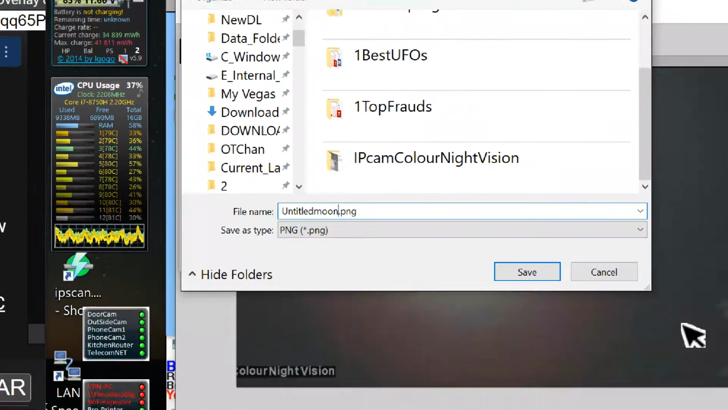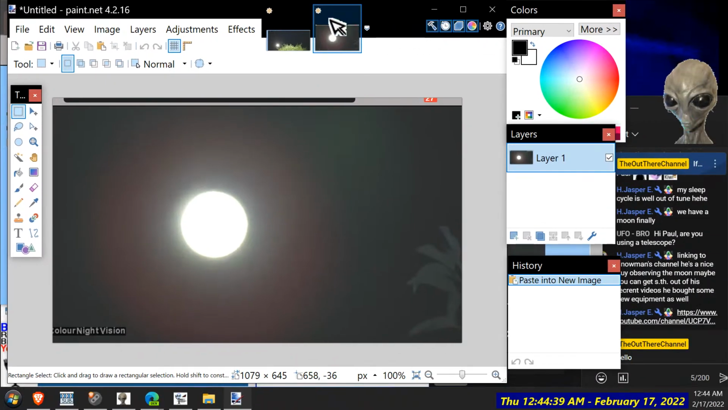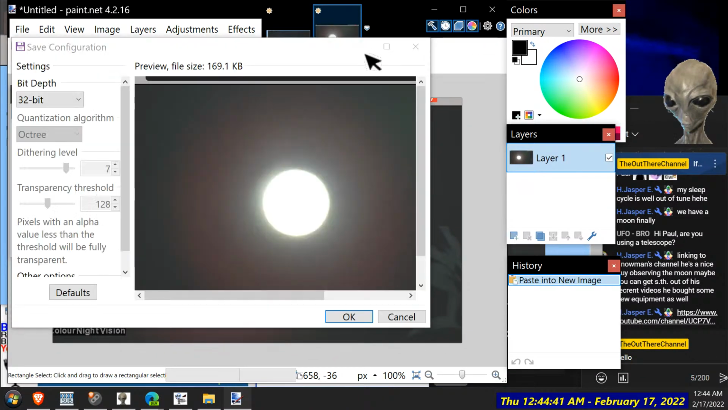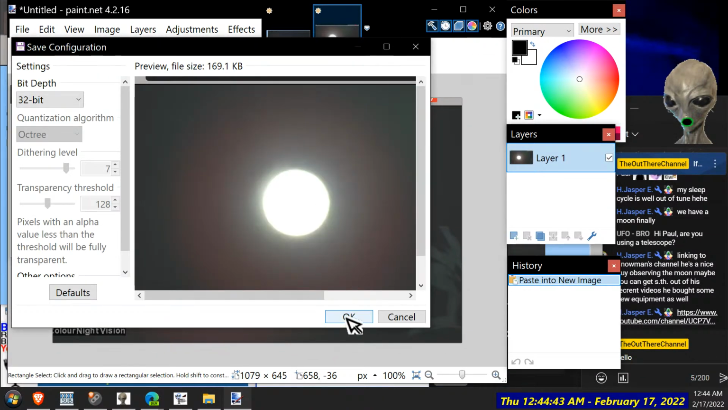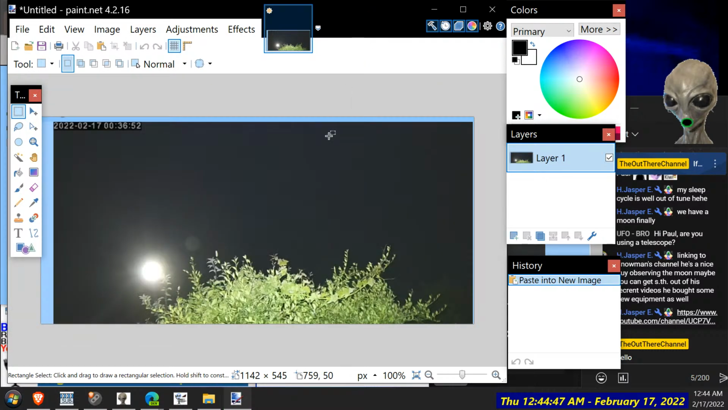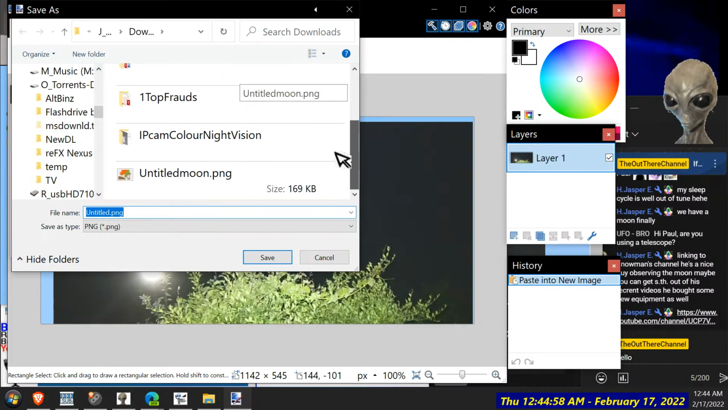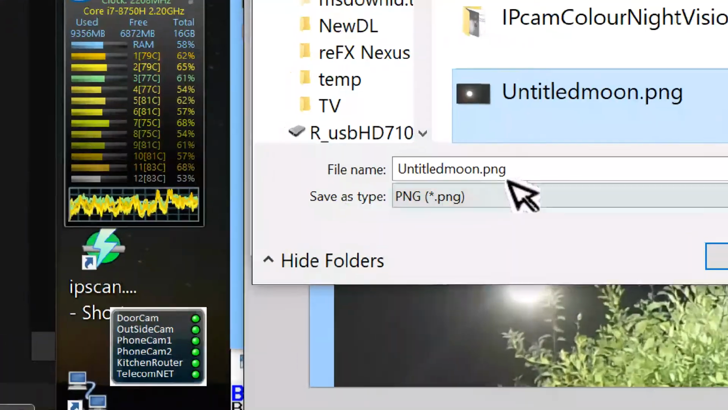It's good having this other keyboard now. Save that one. We'll try color mode on this in a minute, so I can put those up to Discord after we finish. That one too. We got the moon in full color, which is no color, of course.